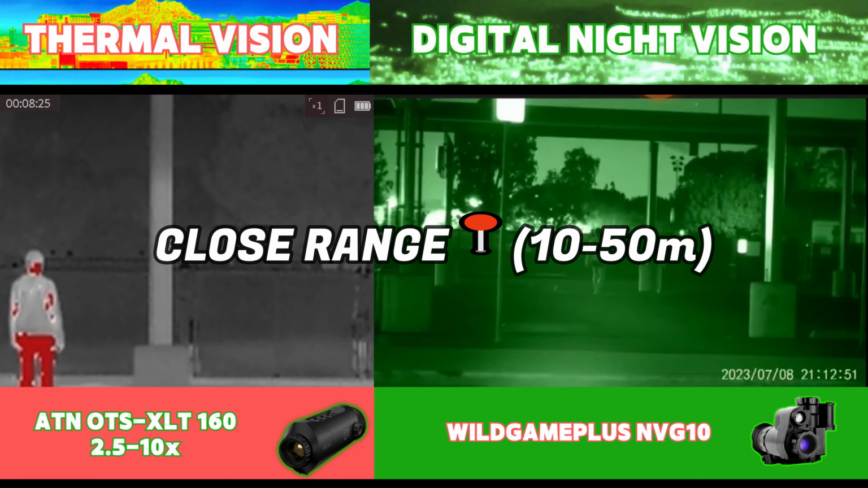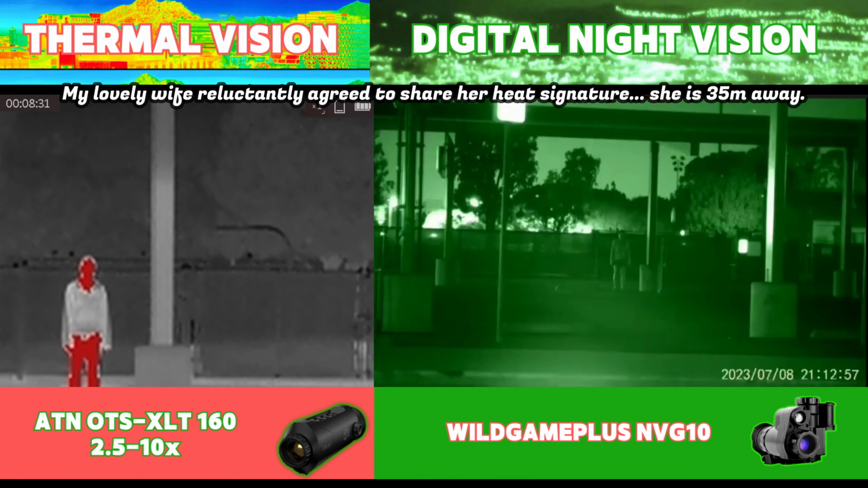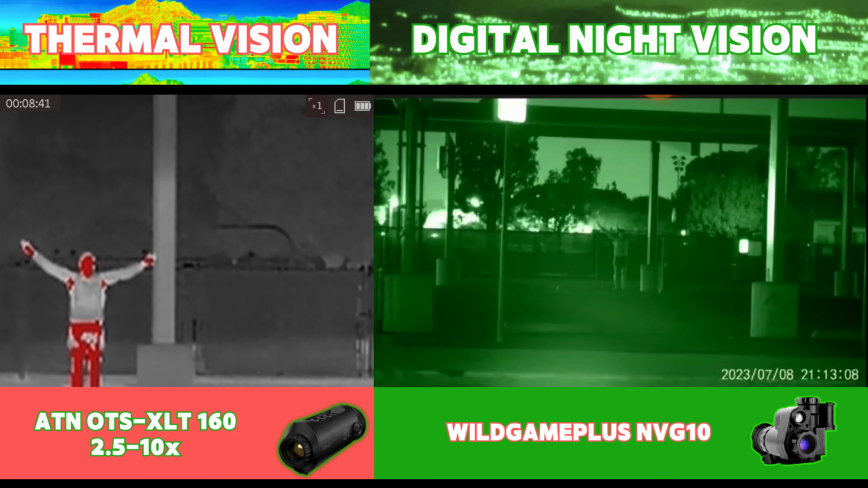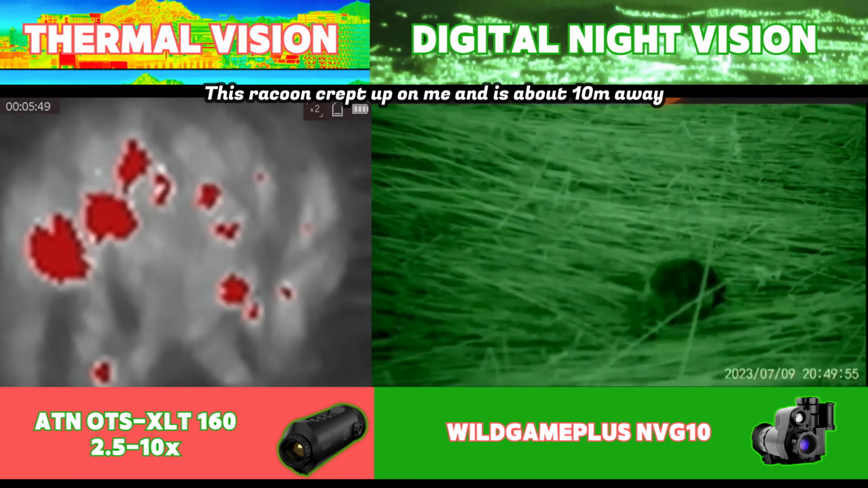We're going to start off with an ultra close range comparison, and our subjects will be somewhere between 10 meters up to about 50 meters away. The ATN thermal monocular on the left has a 160 by 120 pixel thermal sensor and detects the heat signatures emitted by objects, allowing it to work effectively in both complete darkness or through obstacles like fog, smoke, and foliage. Thermal imaging is not reliant on ambient light sources, and it can be used effectively during both the night and the day, making them suitable for a wide range of scenarios and environments.